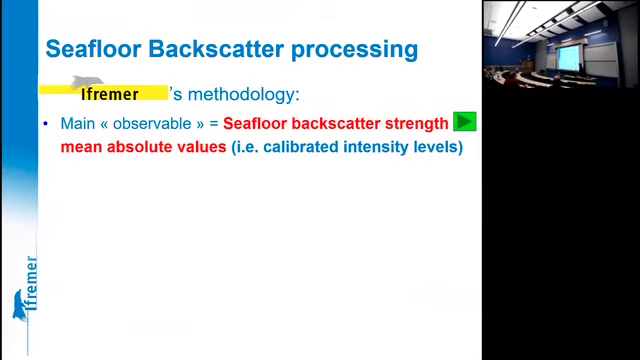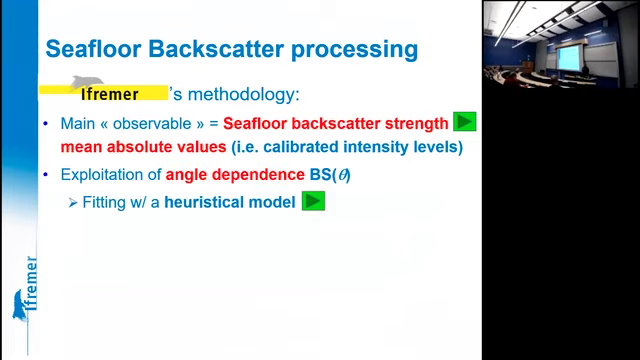A word about the fundamentals of the methods that we are using for backscatter processing in our team, I mean. For us, the main observable, the physical quantity we use, is the backscatter strength, in absolute values. This implies some sort of calibration of the sensors, and it is exploited versus the angle of incidence. Okay, that will be BS(θ) in the following. In all the following, BS will be for backscatter strength.